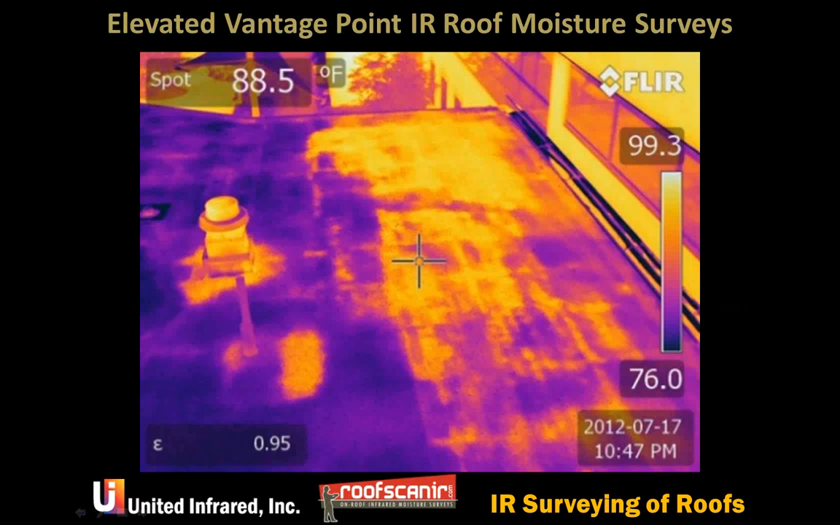Greg, we did an elevated vantage point survey on a relatively new foam roof where another firm had done an on-roof survey and not detected anything. By knowing when to do the scan and using an elevated vantage point, we were able to detect moisture that enabled an owner to collect from their insurance company because of hail damage and moisture intrusion.